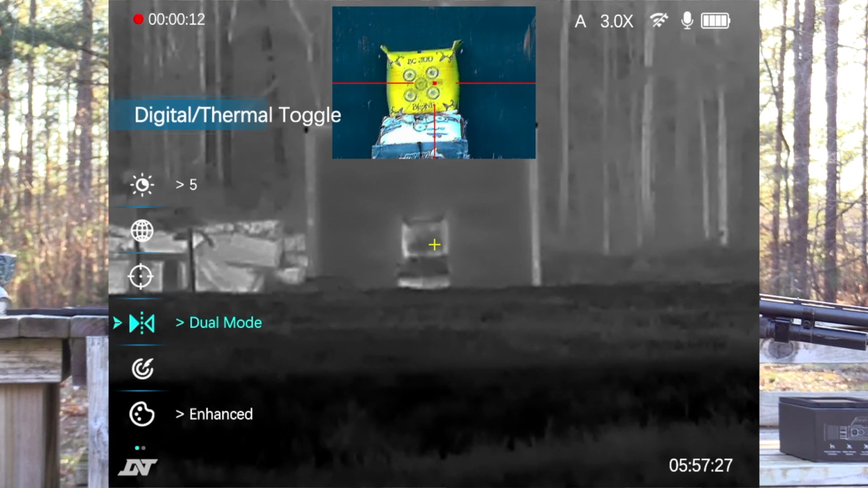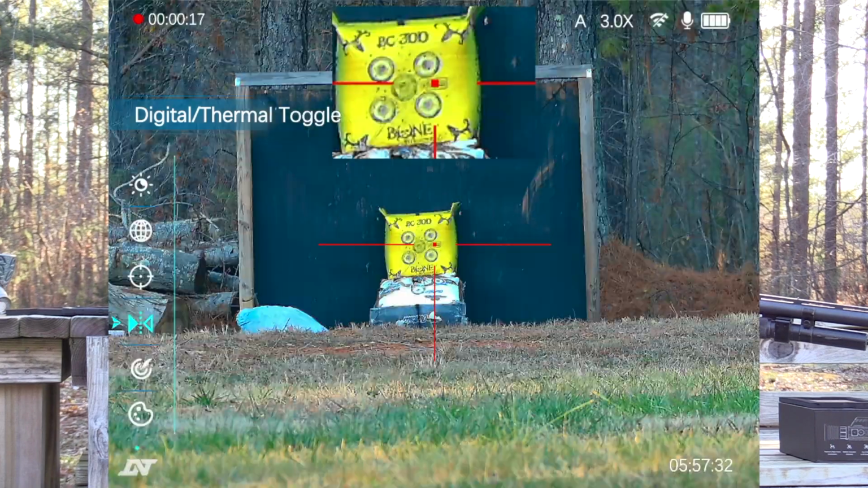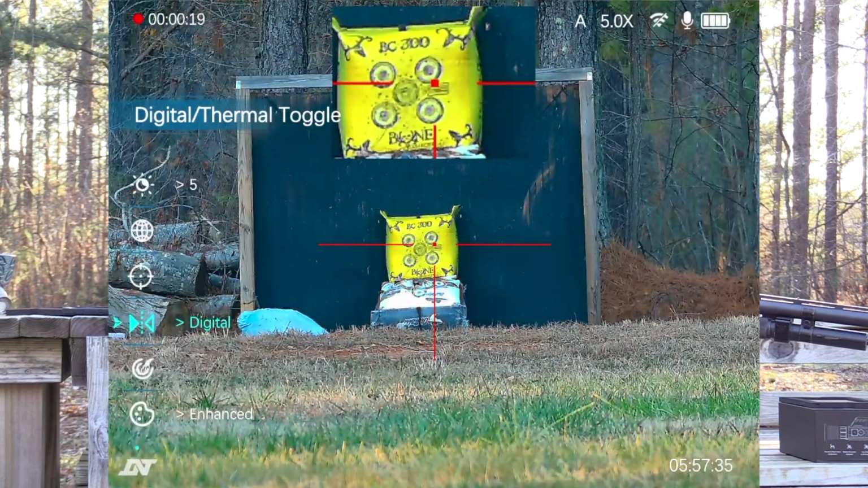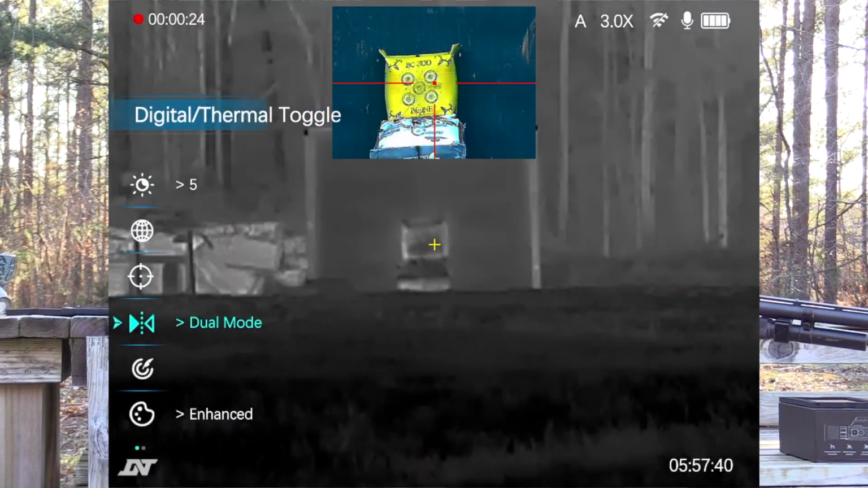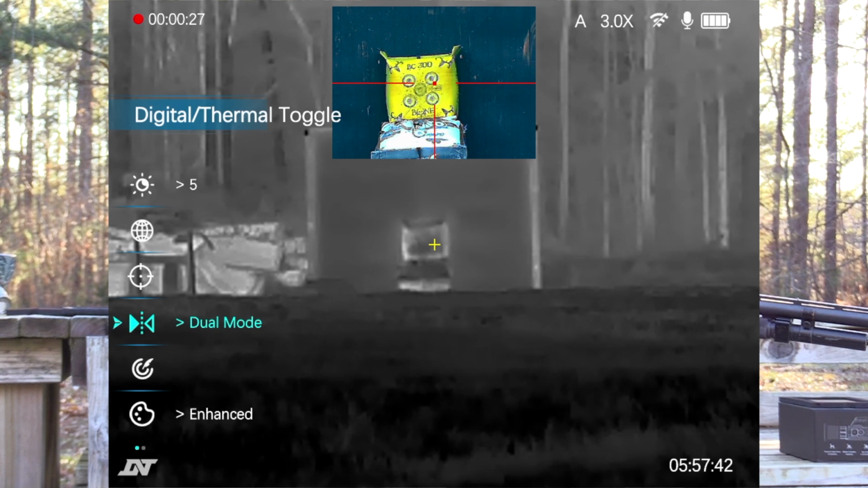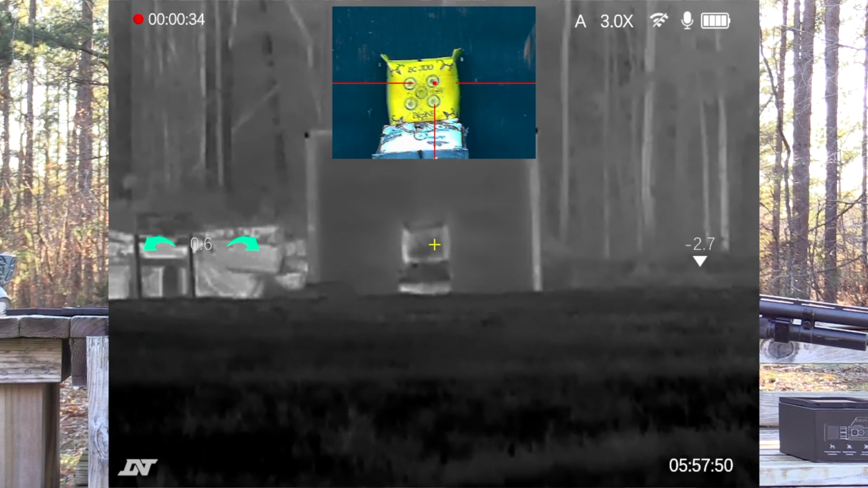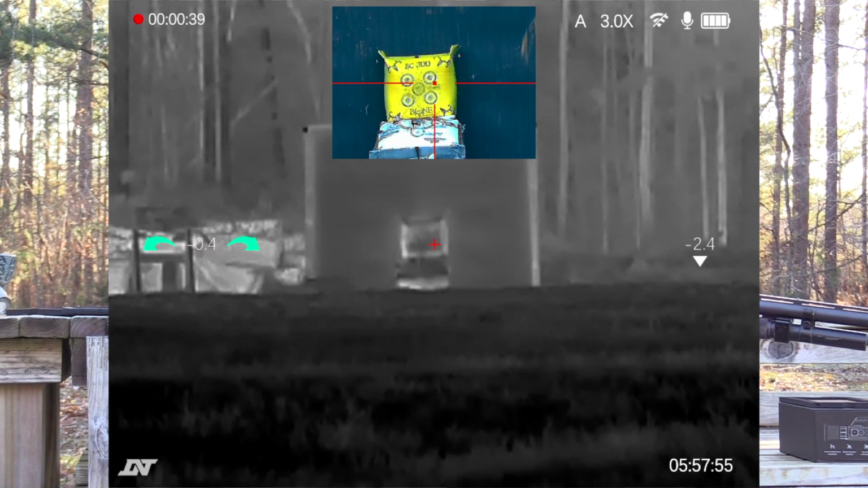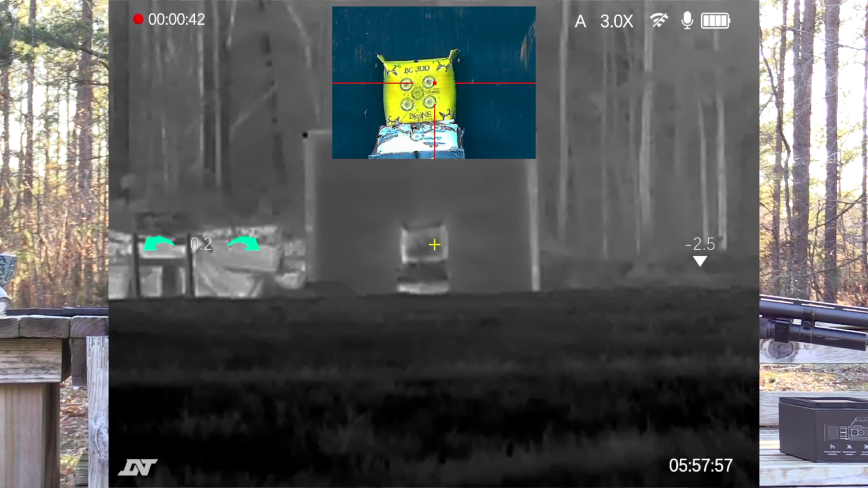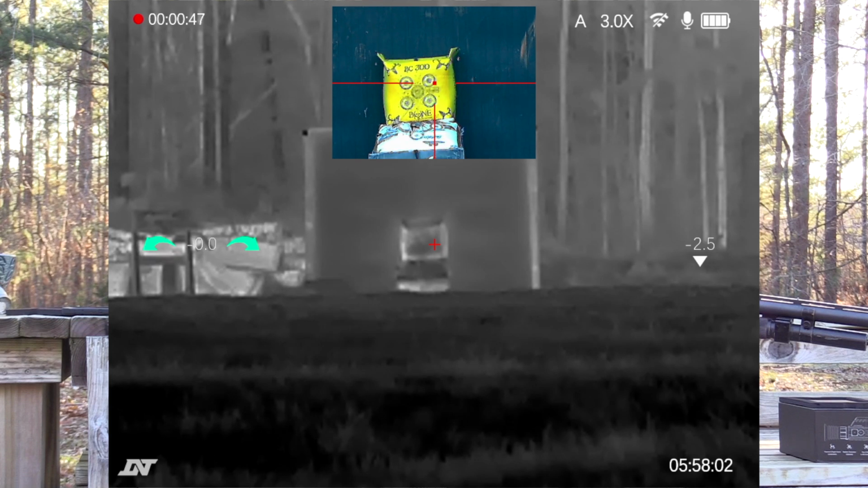But this thing is feature packed. It is really, really cool. It is super compact, which, if you are keeping up with the thermal industry, seems like everything's starting to get bigger and more expensive. So it's nice for somebody to take a step back and say, okay, how can we make this package smaller? How can we put more features into that package while also reducing the actual footprint of the optic that we're putting on a firearm? And they were able to do that in this scope.